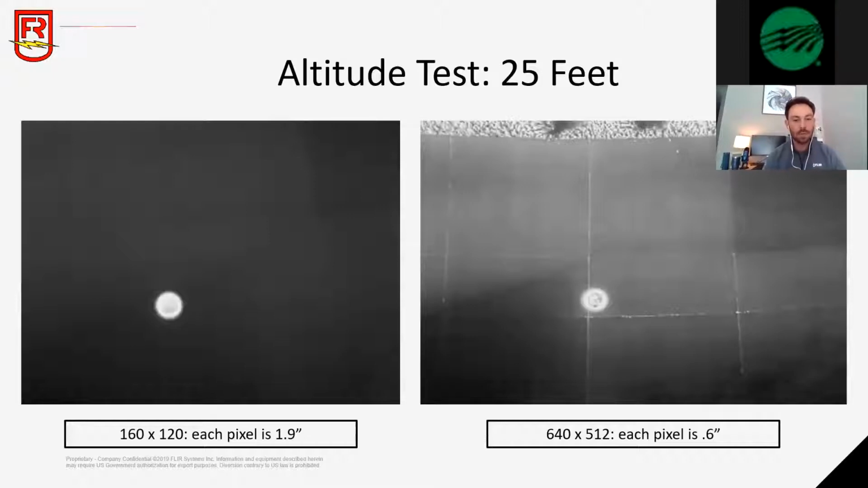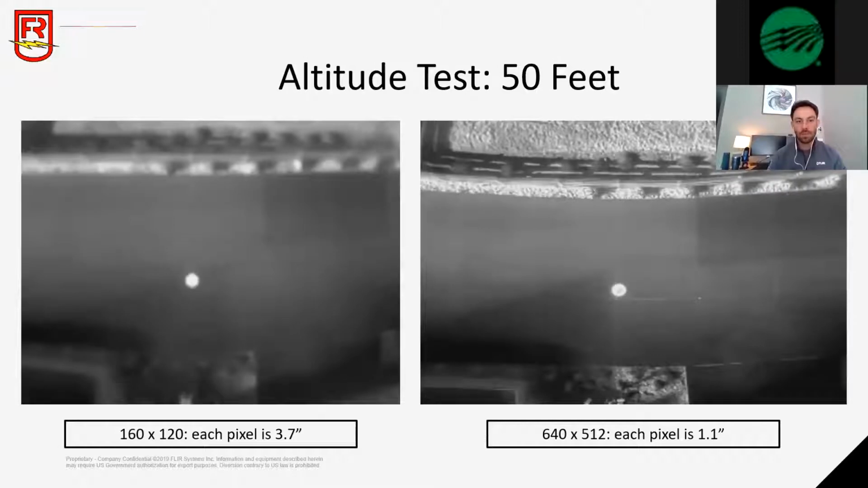Image on the left is our Lepton, which I mentioned earlier, has a resolution of 160 by 120. Image on the right is taken with our high resolution 640 by 512 Zenmuse XT2. And what you're looking at here is a 12-inch in diameter pizza pan that's been heated up to about 350 degrees, and it's sitting on concrete. So this first image was taken at 25 feet. You can already see the difference in clarity between the two images. Let's go to 50 feet. You're continuing to lose resolution on the left, while the image quality on the right is maintaining and still looking really nice.